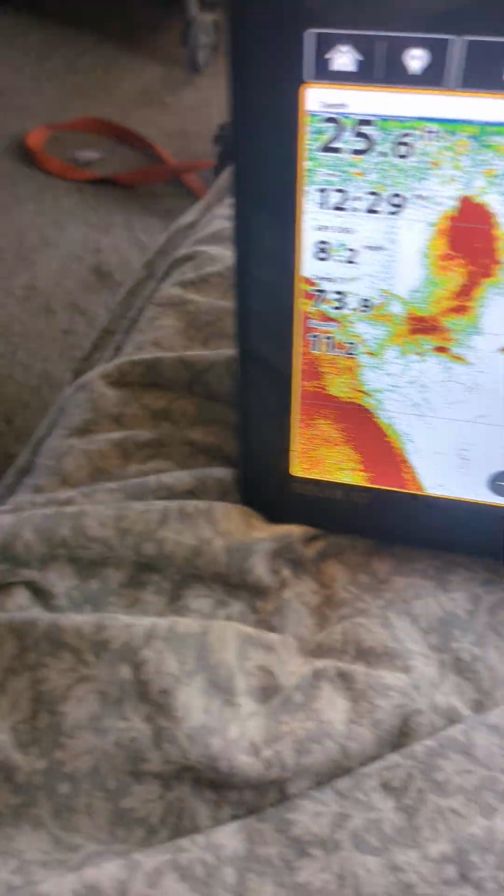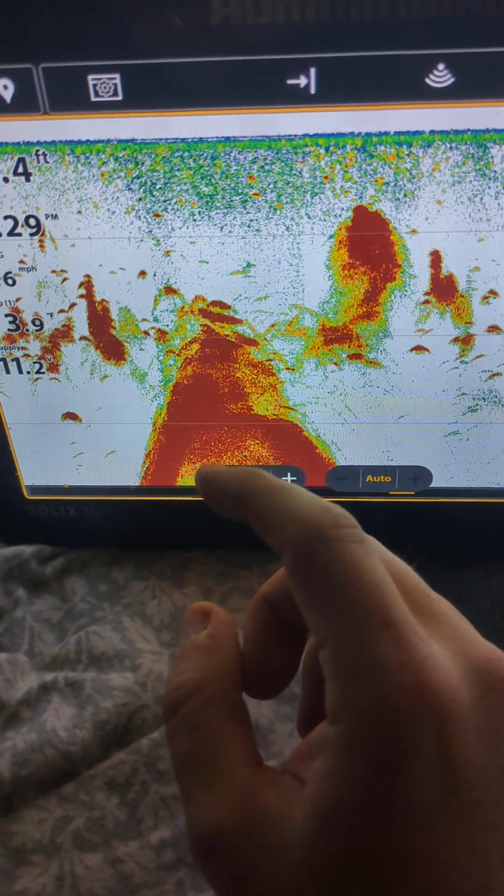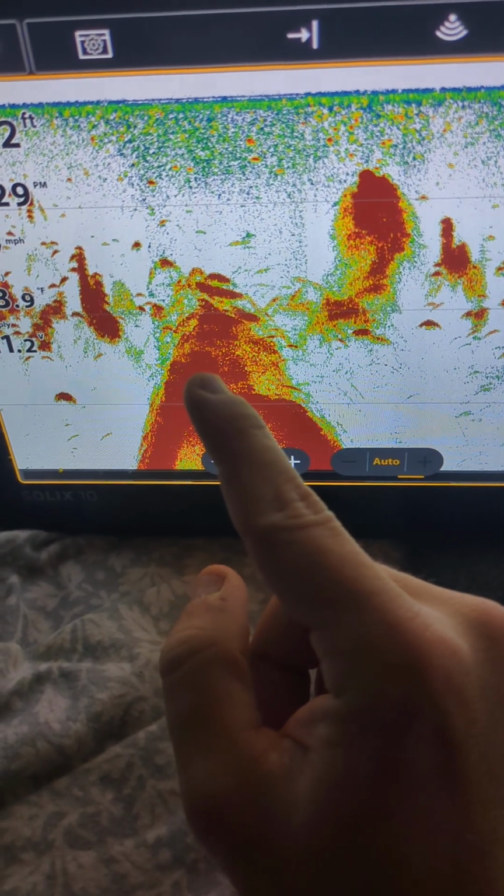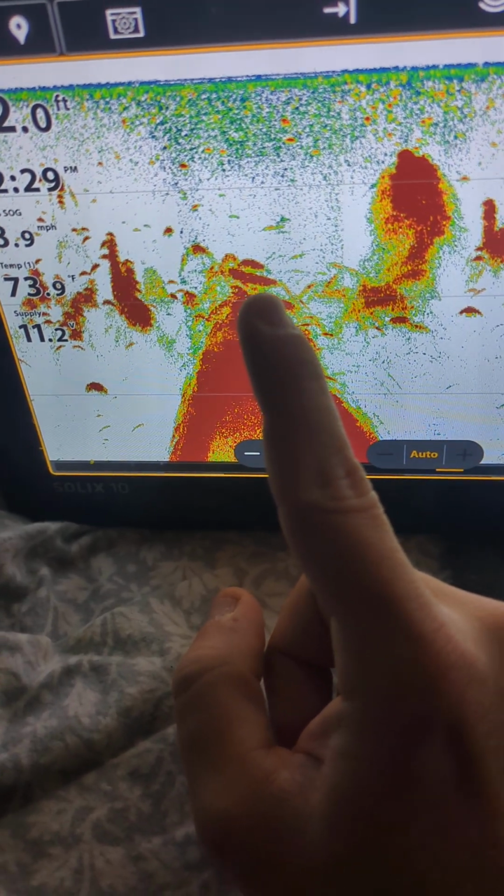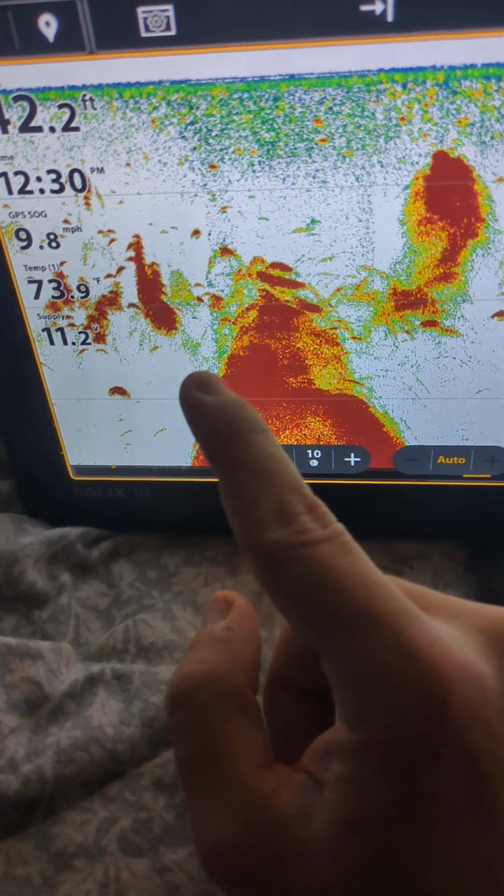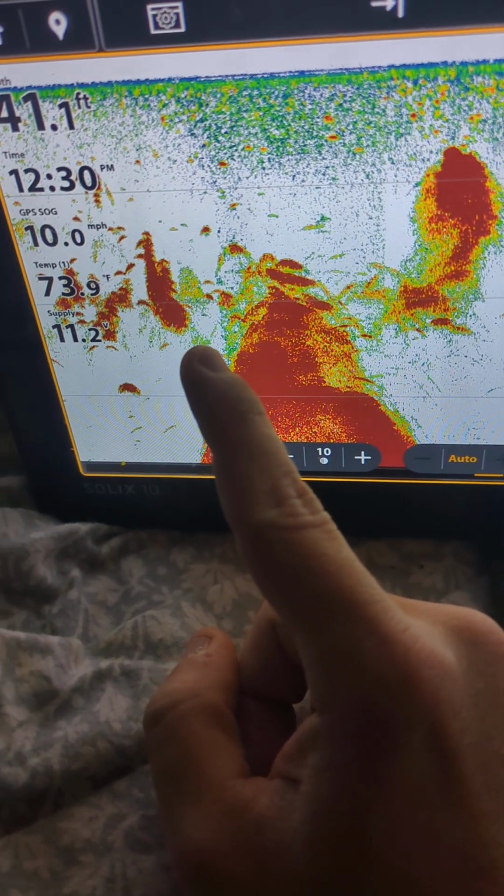But anyways, what you're looking at here, let's go back. A Helix can't do this, Solix can't. Anyways, this is the hill right here, and I'm pretty sure the yellow is a harder bottom. It could be rock or sand. Then the darker is mud or clay or whatever. Then these blotches here are bait fish, like shad or something.